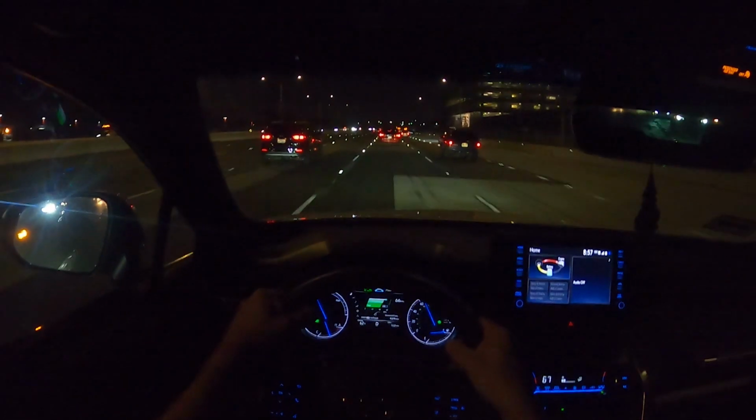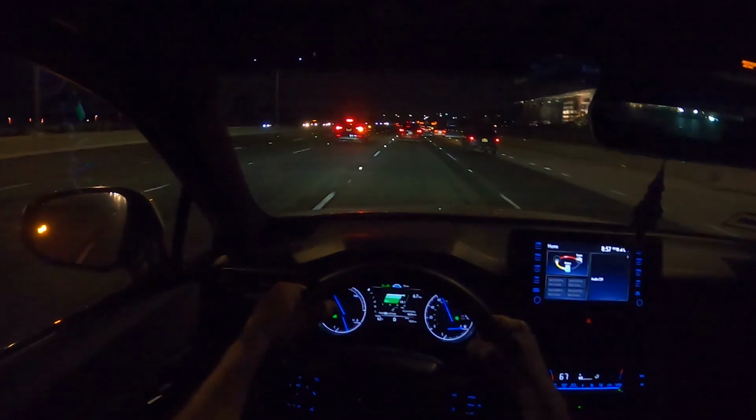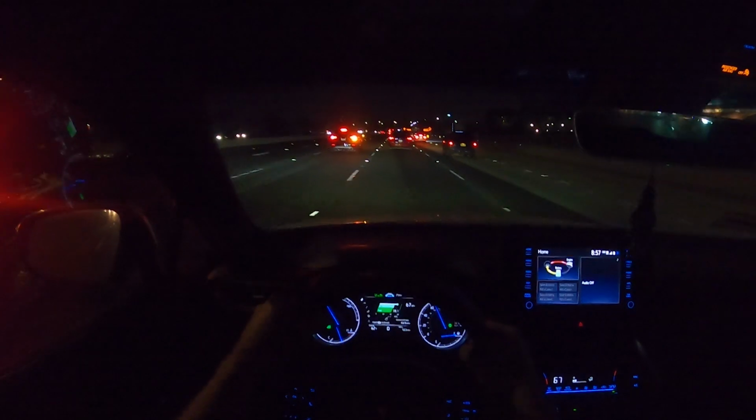So anyway, I don't really have a whole lot else to say, because there isn't really much else to say about this particular car.